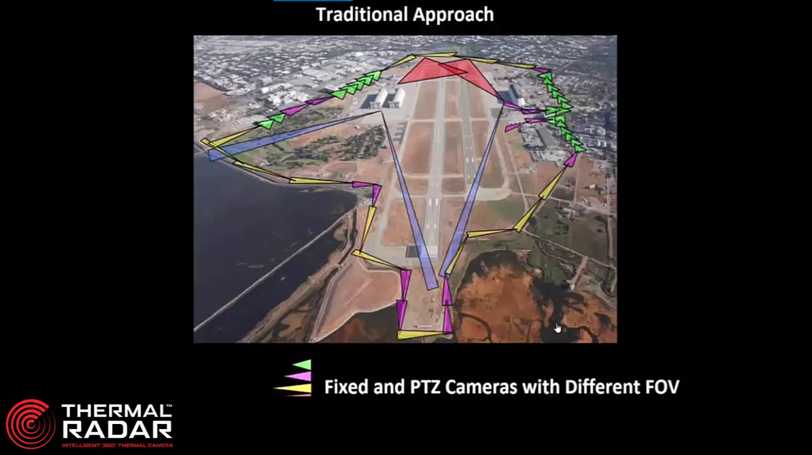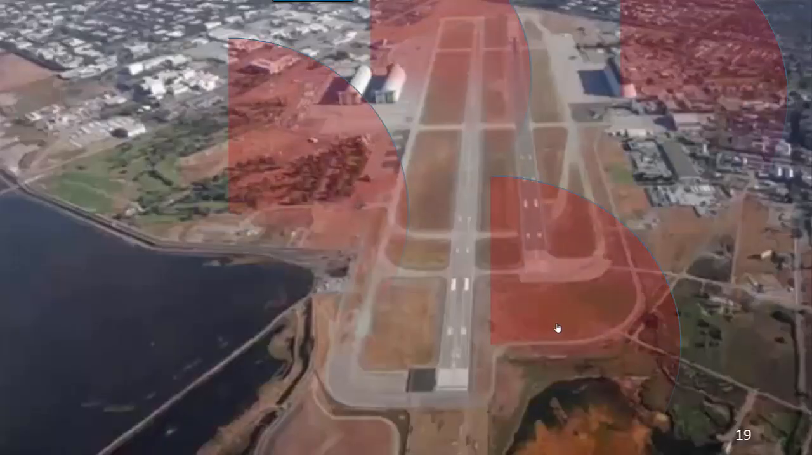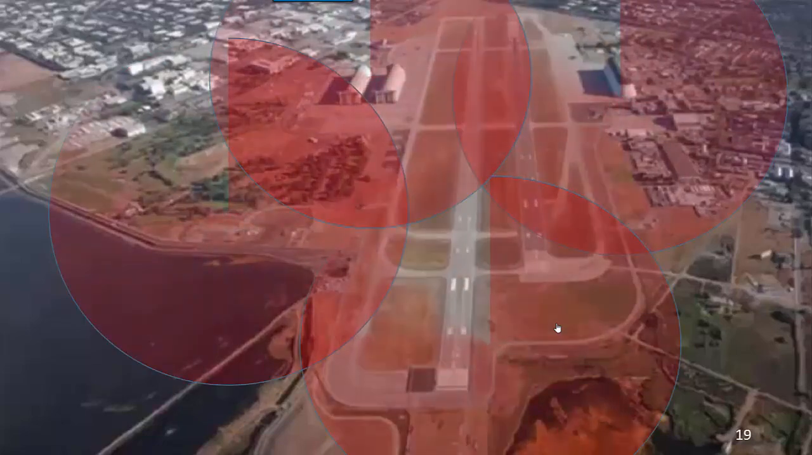Again, there's 55 of them. And with a thermal radar, you're getting a little bit different approach where we're only using 4 of our Hydras. We don't have to do much critical infrastructure improvement because you're only putting in 4 cameras, and our estimated cost of the project is far less. So we put in 4 thermal radars and we do this. So that's where the power of our 360 coverage area comes in. And again, not having to wire the entire property for a whole bunch of other cameras.